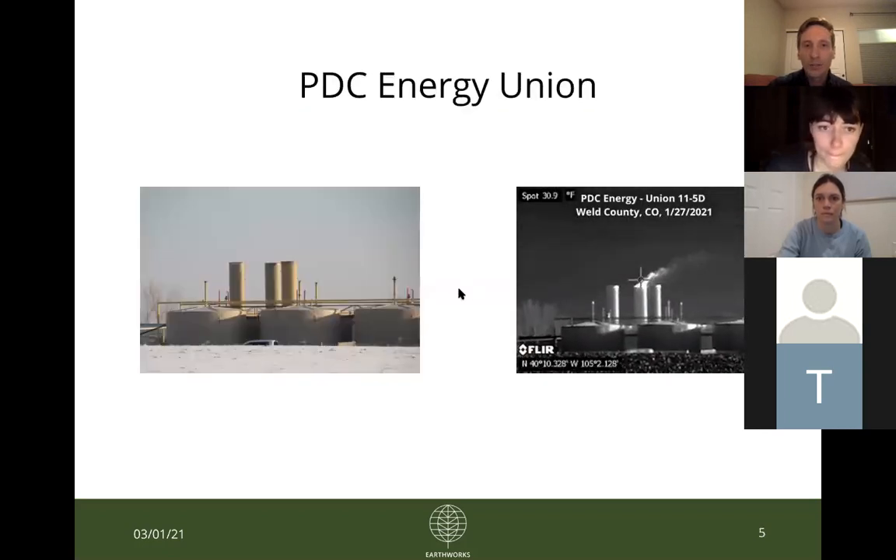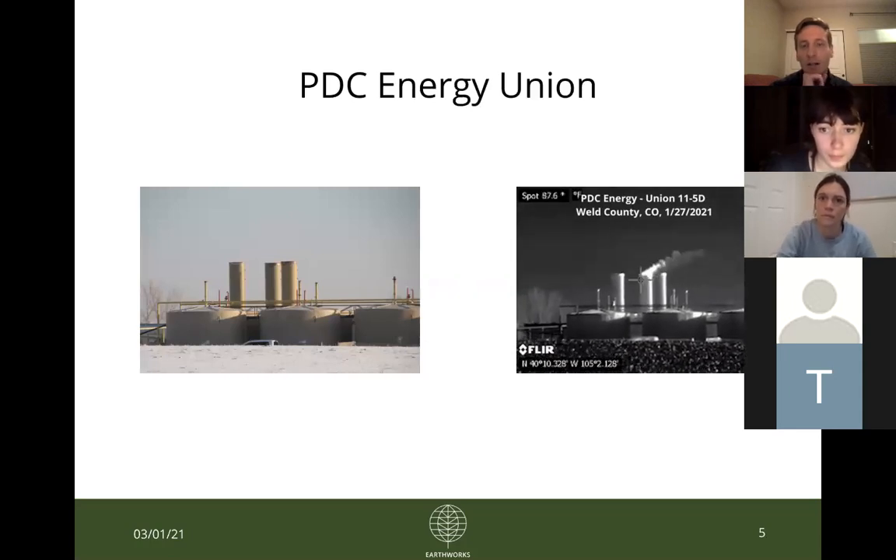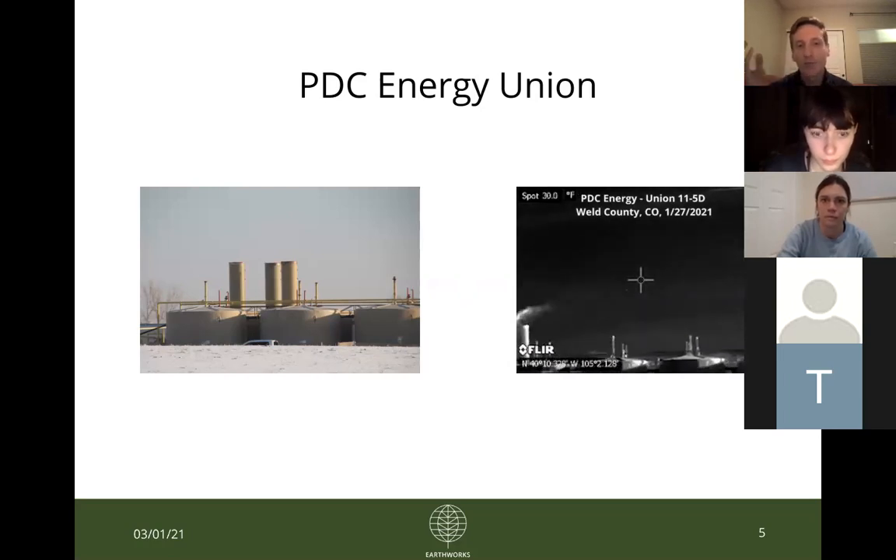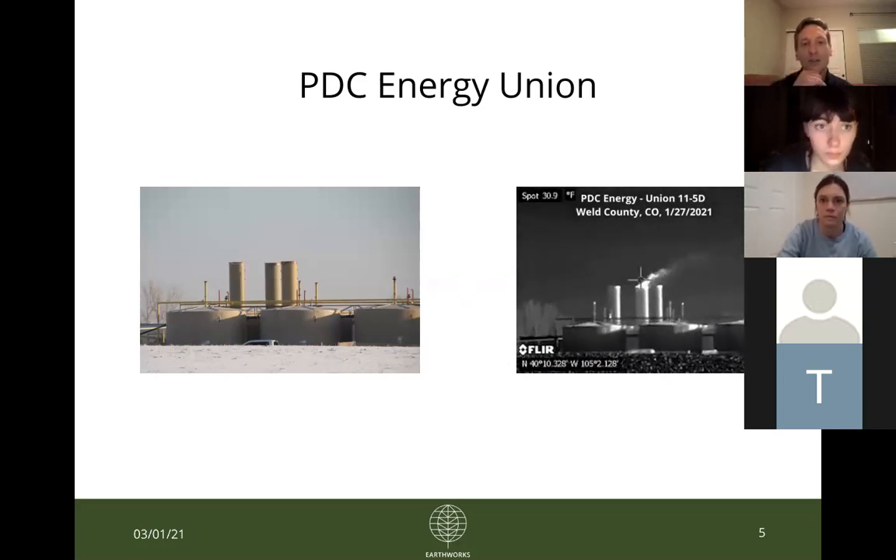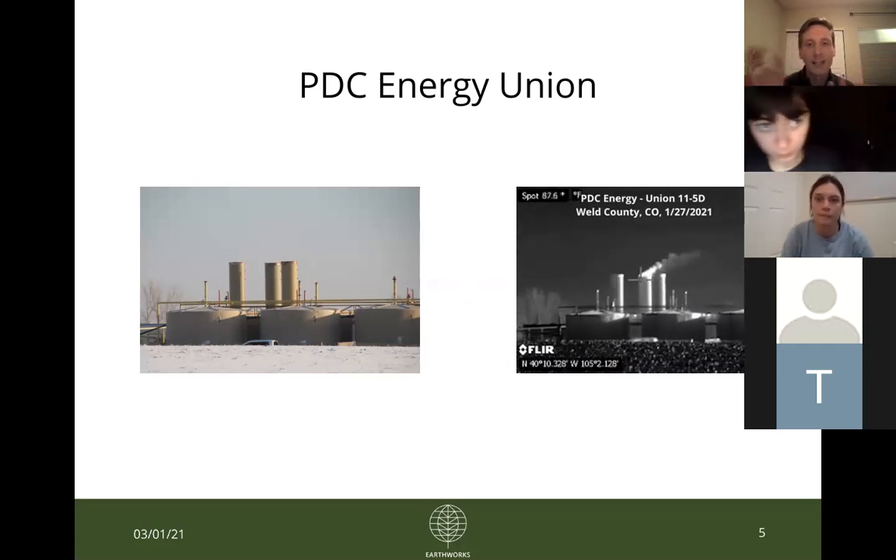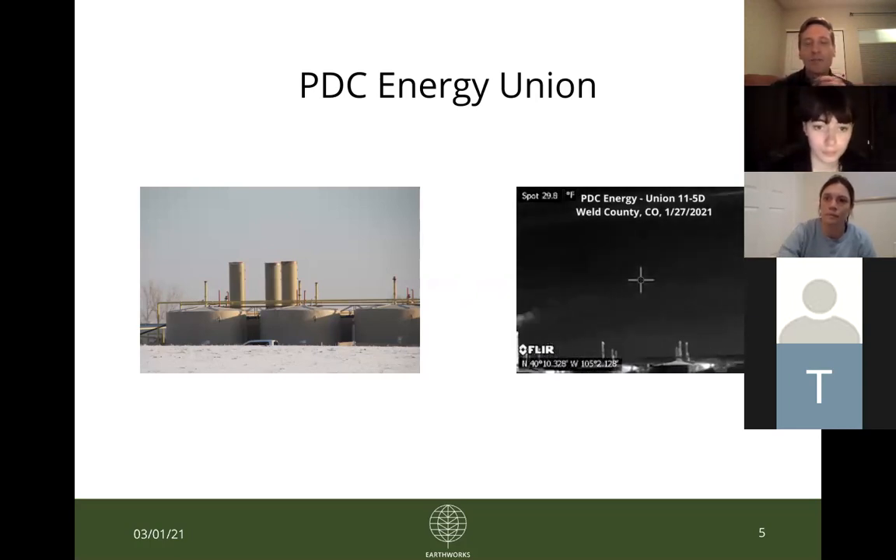So the PDC Union site, this is the one that's right on the Union Reservoir. If you've seen our work before, this is how we typically display our visuals, with the digital camera photo, and then the OGI, the same angle taken at about the same time, just to provide this reference.